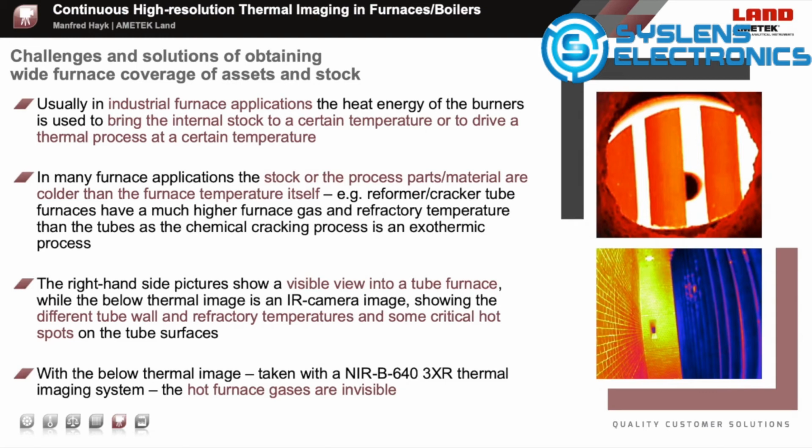The right-hand side pictures show a visible view into a tube furnace. While inside the tube furnace an exothermic process is running, these tubes are much colder than the surrounding refractory. The thermal image below of such a tube furnace shows the exact and lower tube surface temperatures, including some critical hotspots, while the background or the refractory is about 300 degrees hotter.